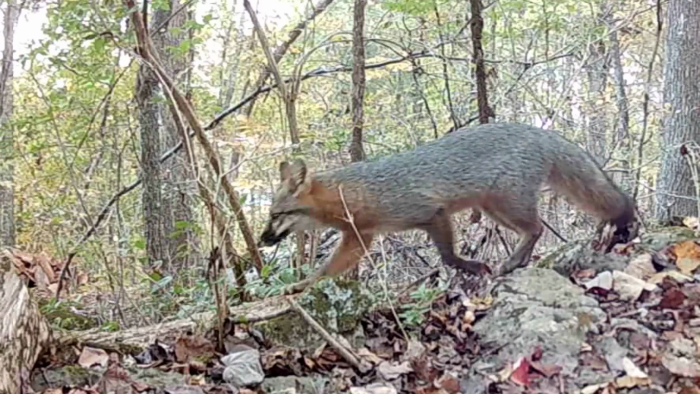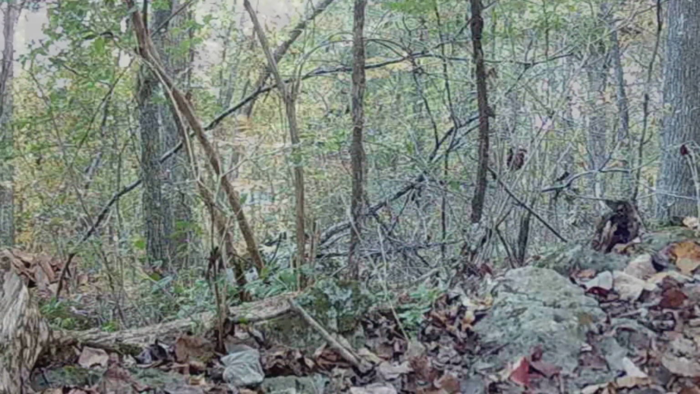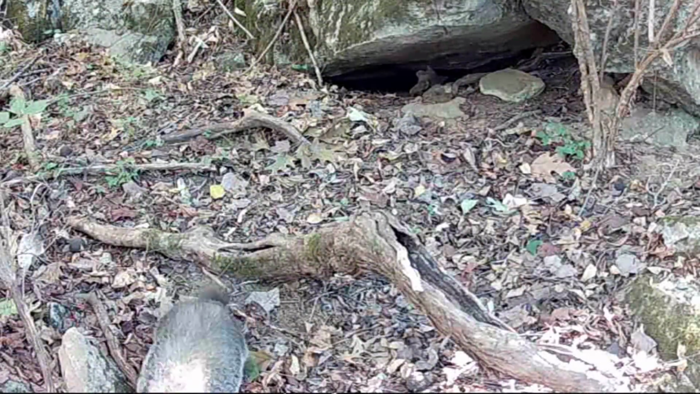There's a beautiful glimpse of a fox moving around during the day. And the big bucks, they're starting to move in here really good. And an old glimpse of Dirty Dan moving around a little bit.